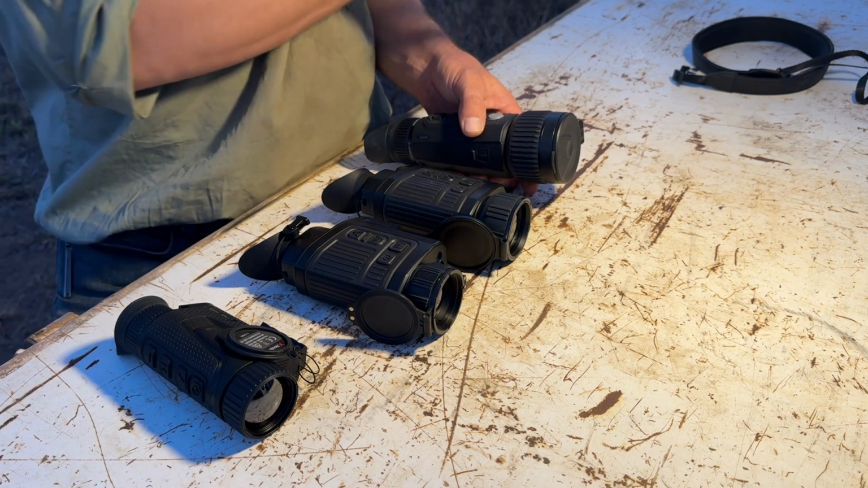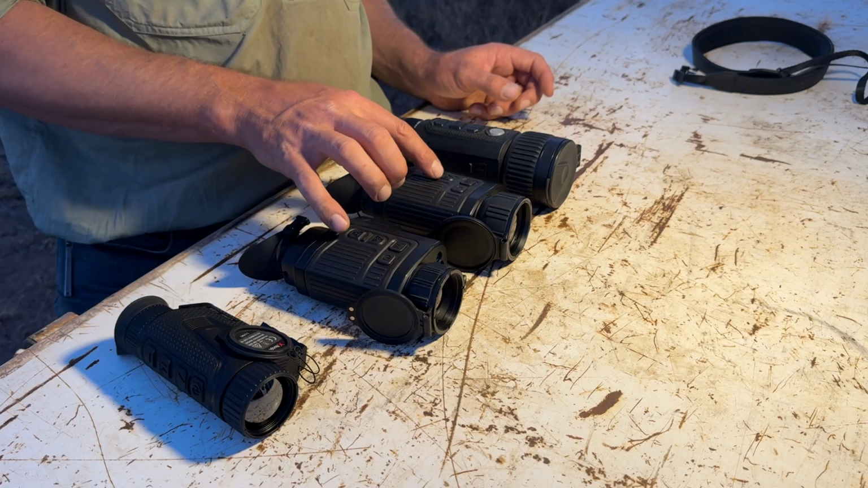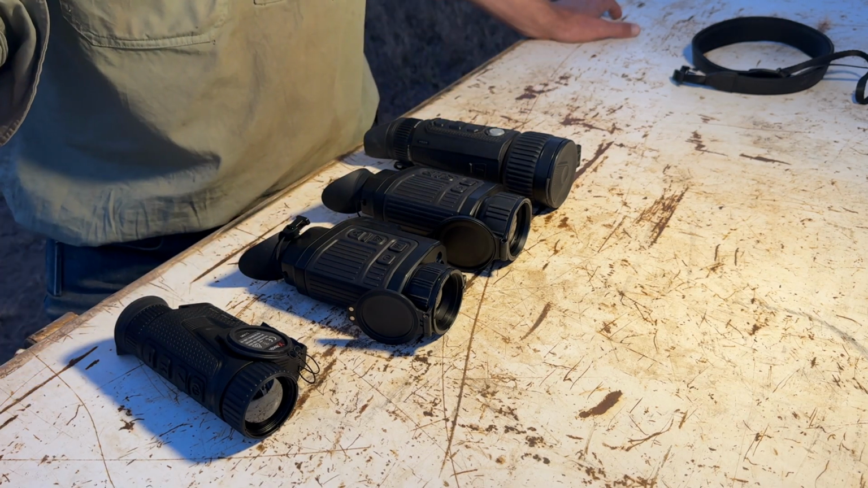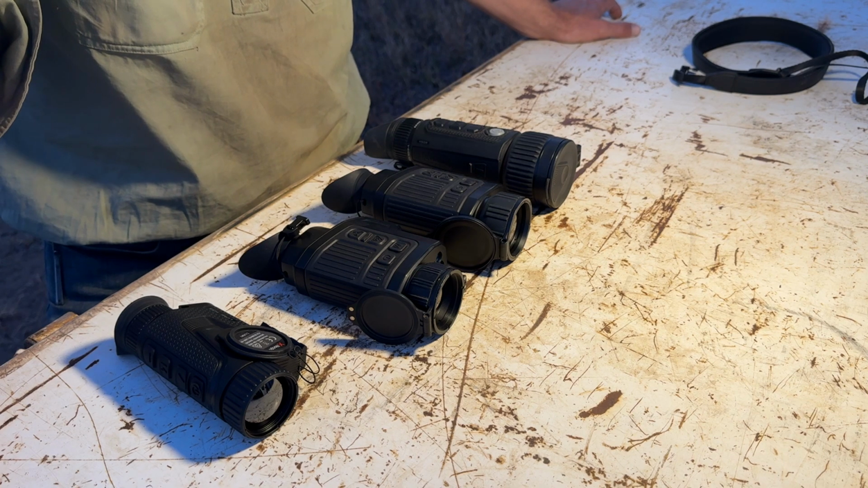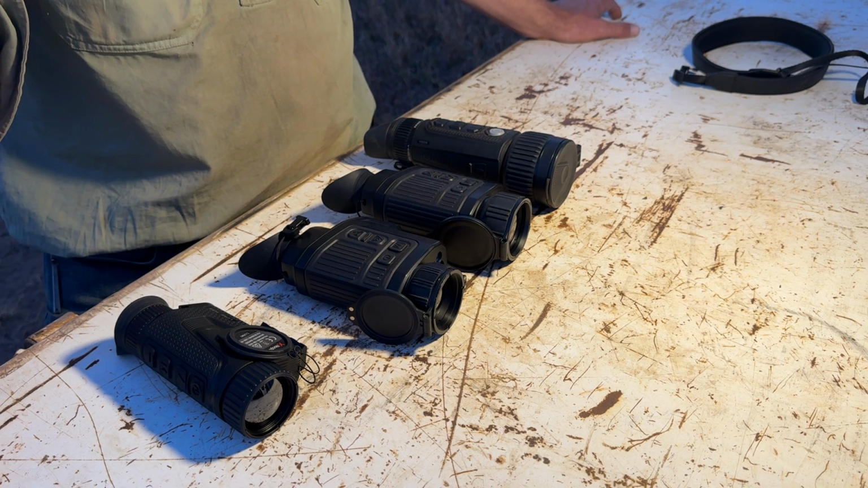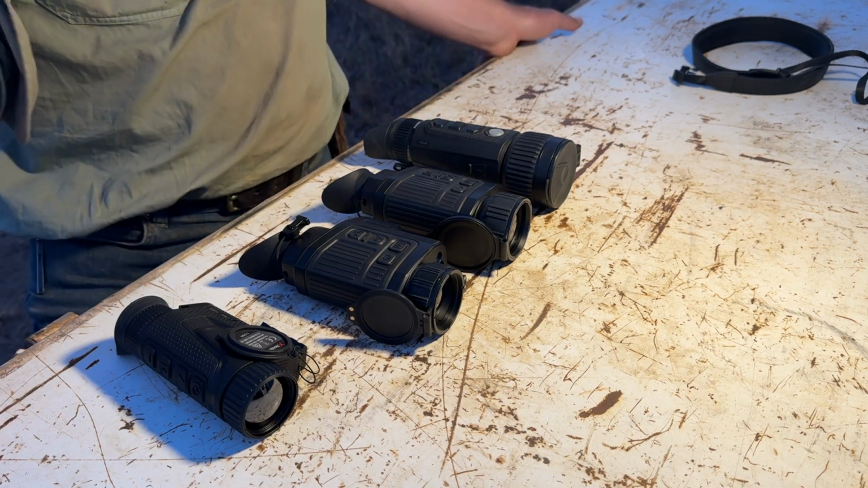You can see all this stuttering. Most of them now have got 50, these are all the 50 Hz, whereas these new ones have gone to 60. So that's a very, very nice upgrade. It makes the panning around a lot smoother. So other than that, I can't really say what else.